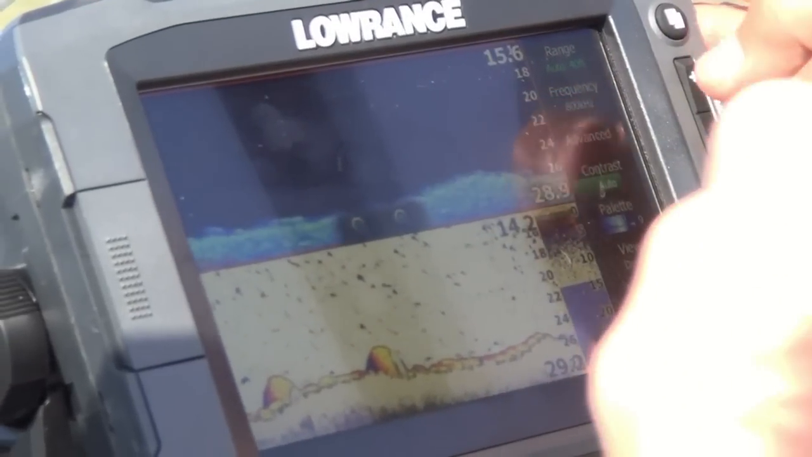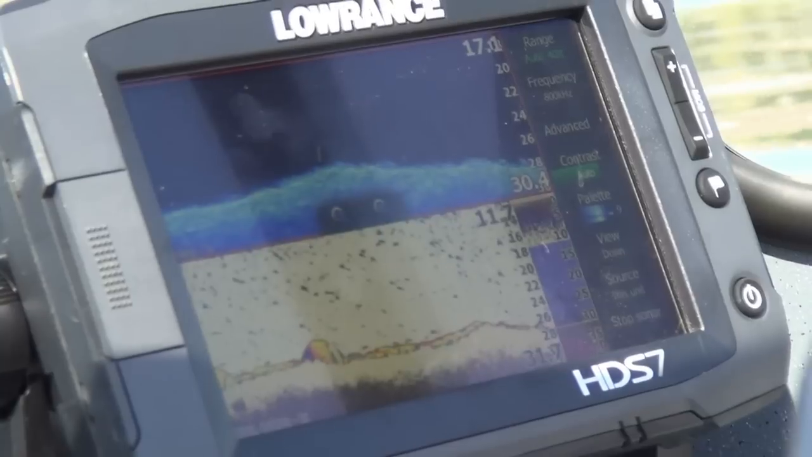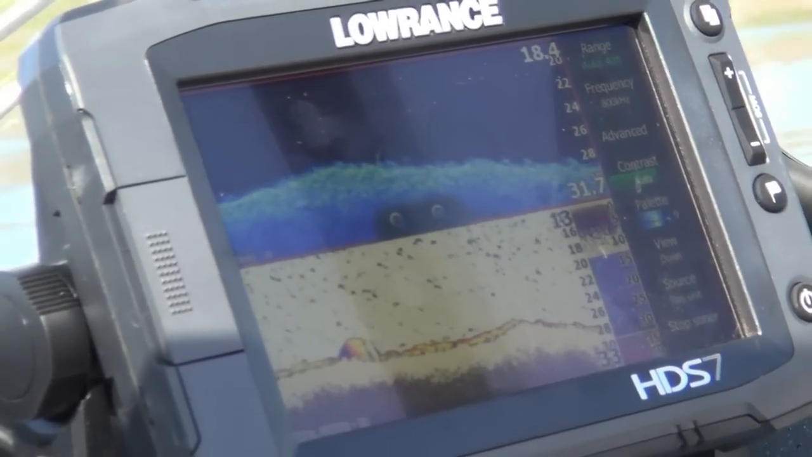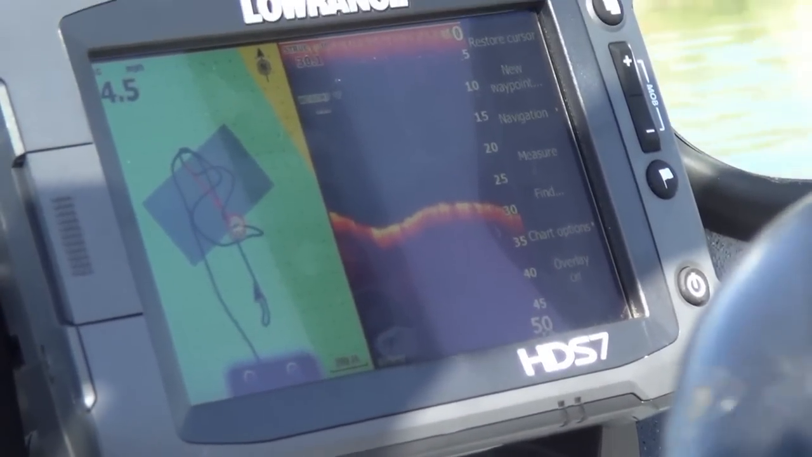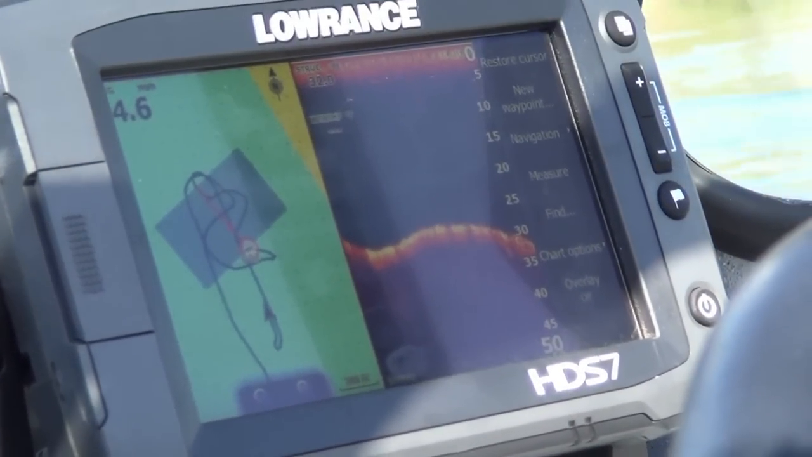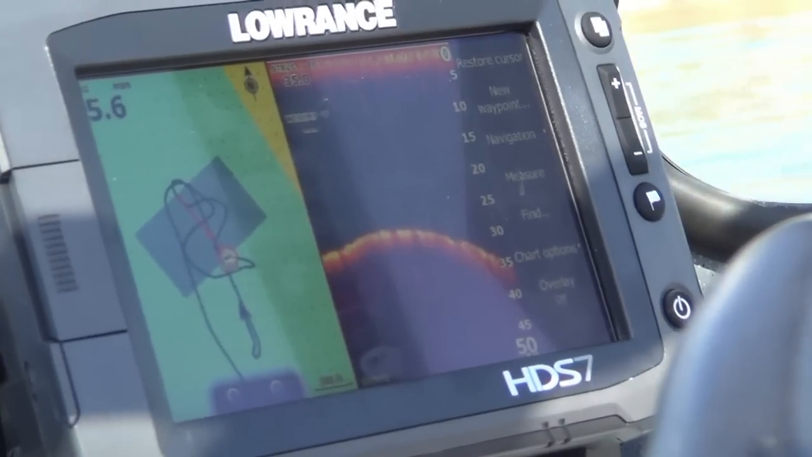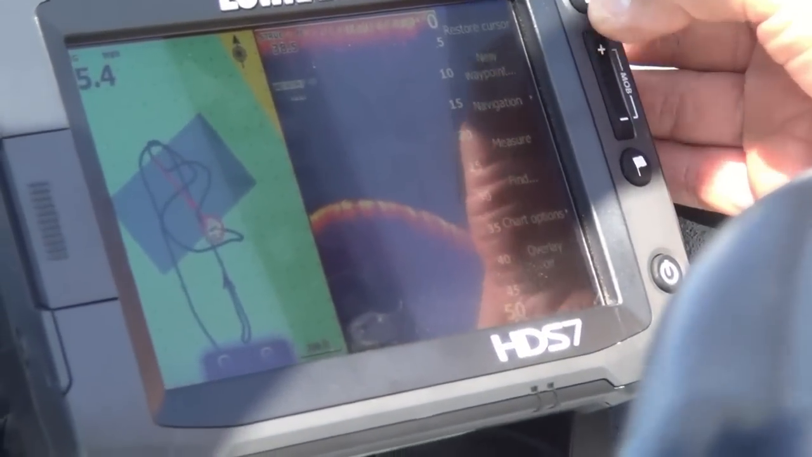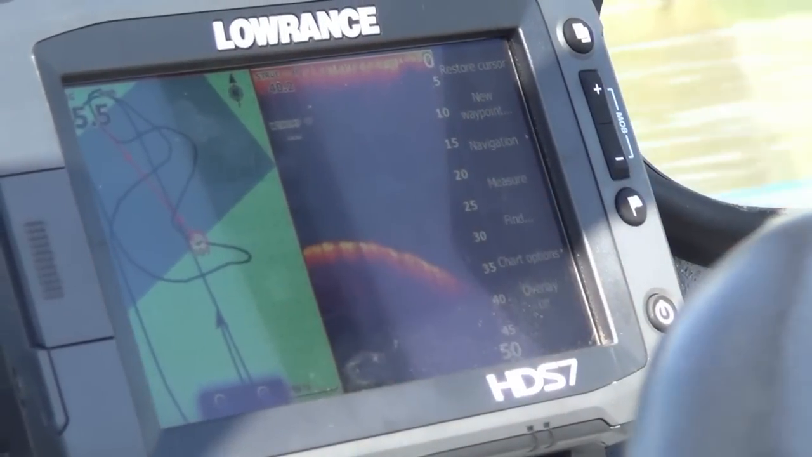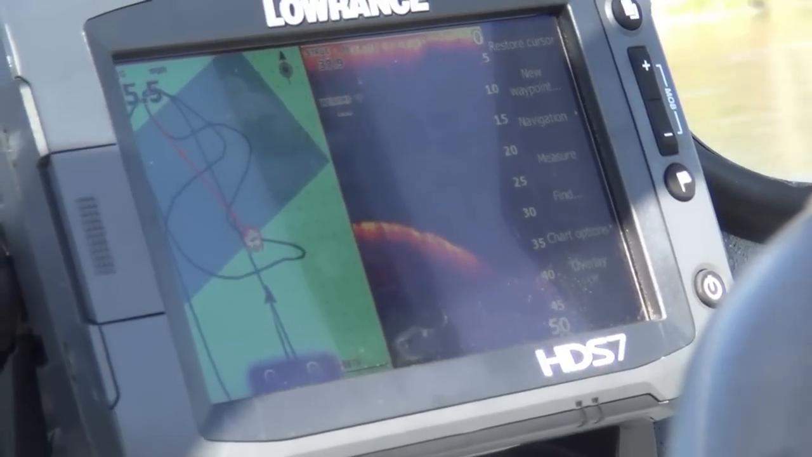We could just keep zooming in and looking at what's on the bottom down there. Just like 3D. That's tremendous too, and that gives you that little square that highlights it, so it's real obvious. Then just follow your arrow. It's really obvious when you get on top of it.